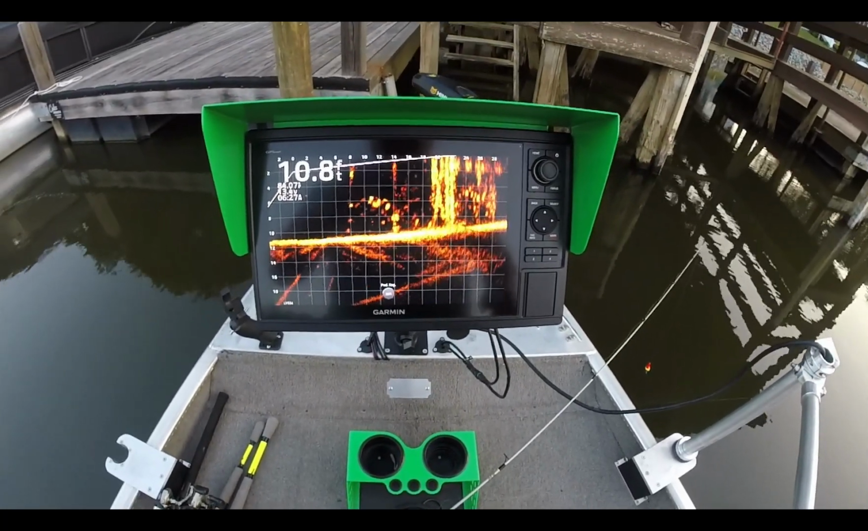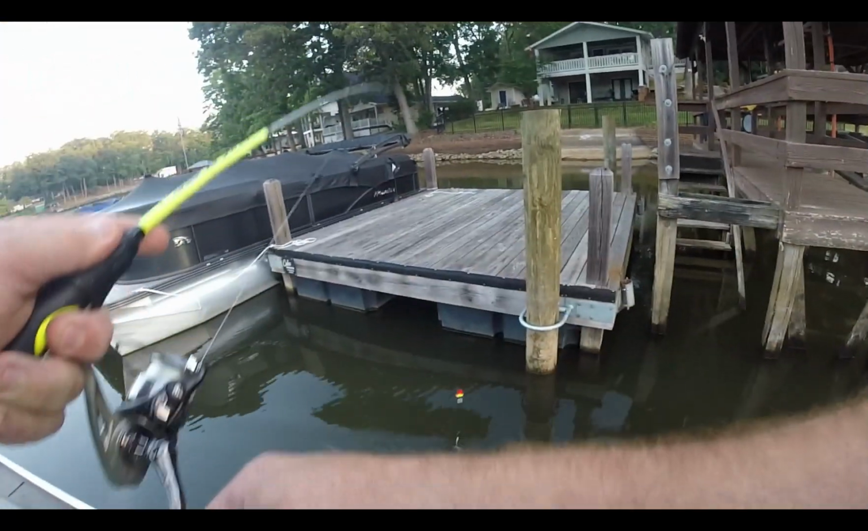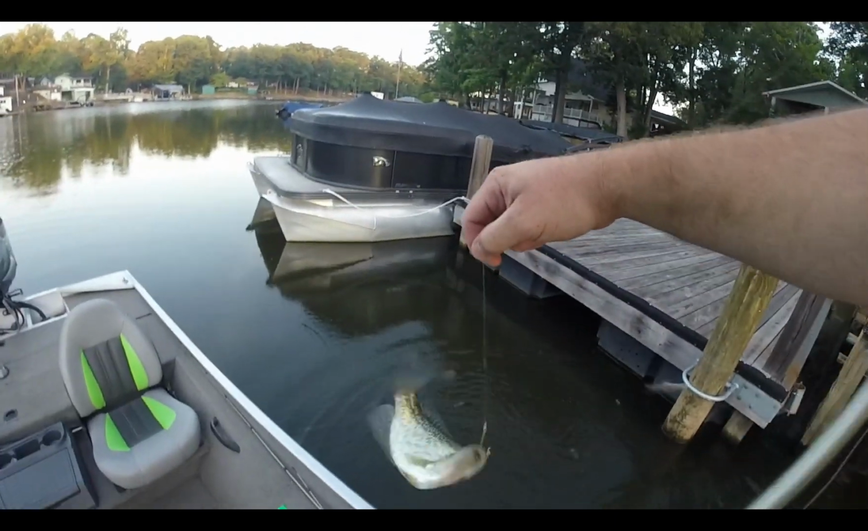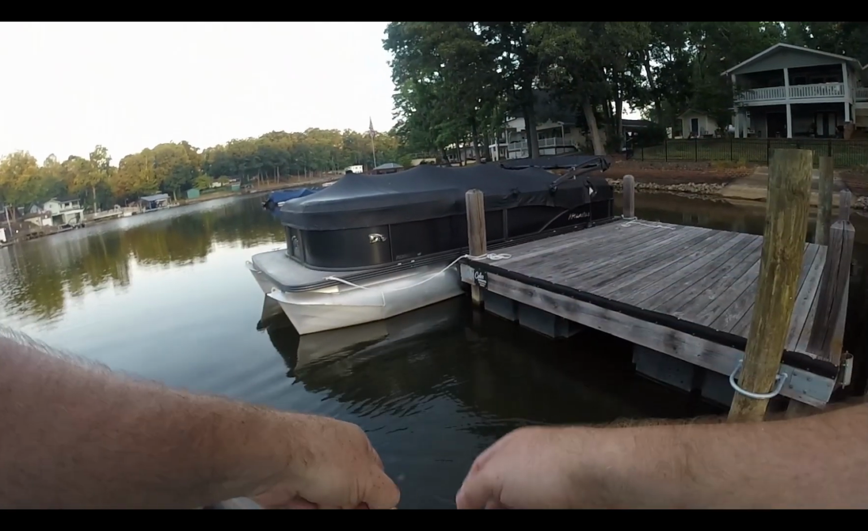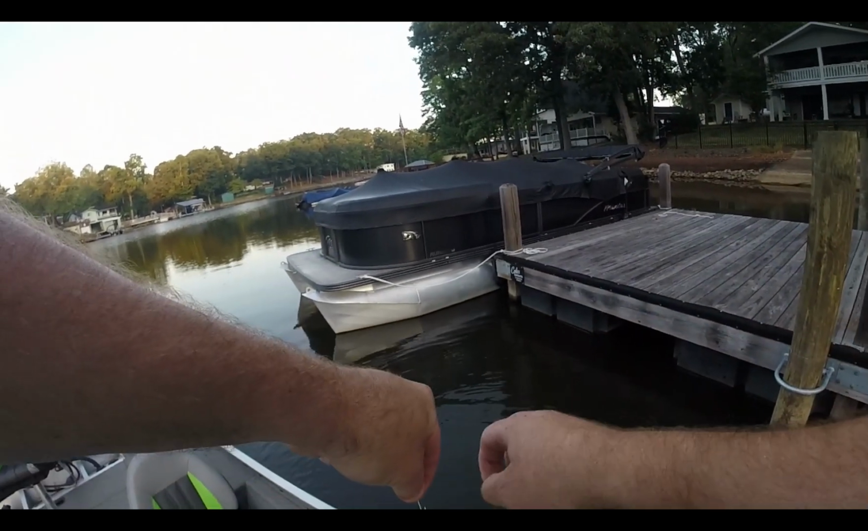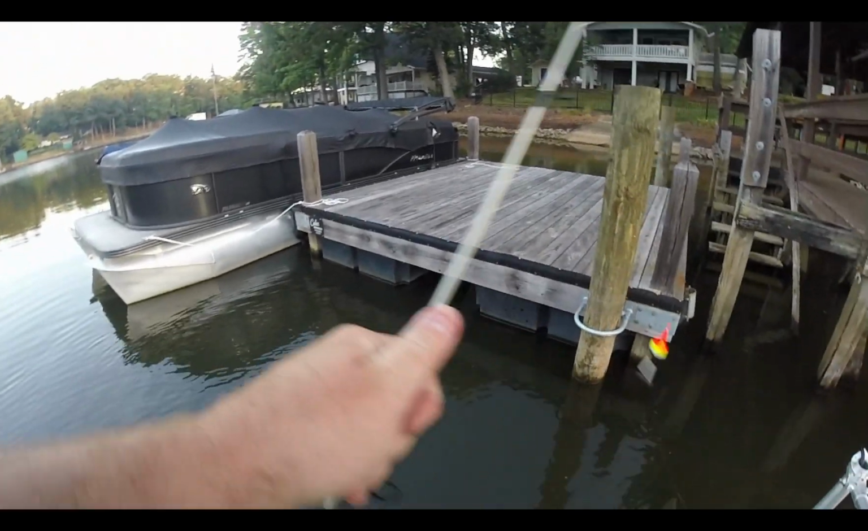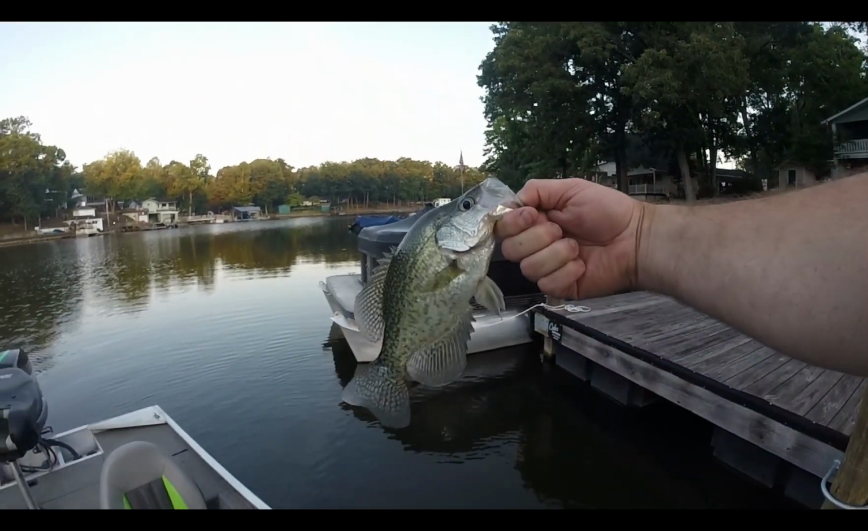Dock is loaded with fish. Good slab for the day.